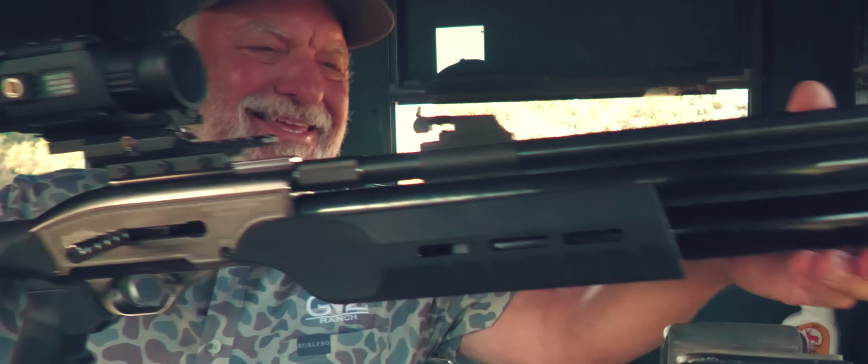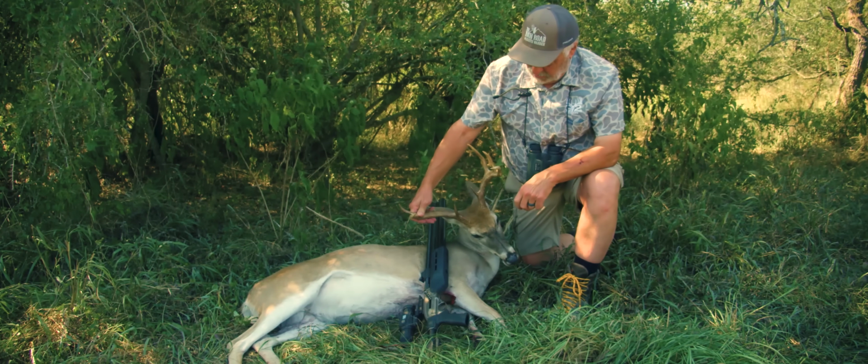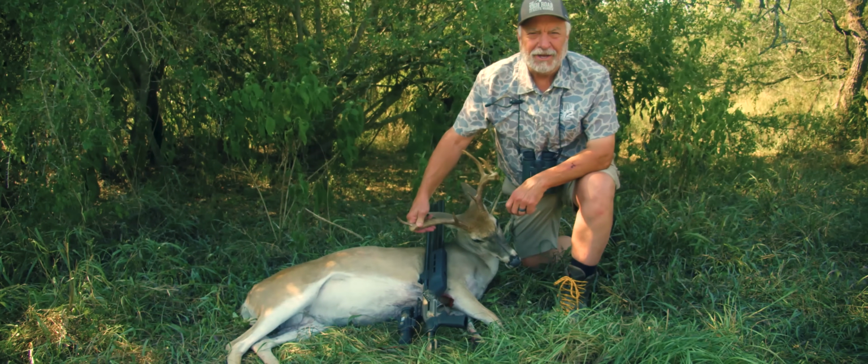Hunting with air rifles has become one of my favorite things. The reason why is it just increases the challenge a bit. But this right here is a good way to get things started, and hopefully Johnny's going to wind up shooting one tonight.